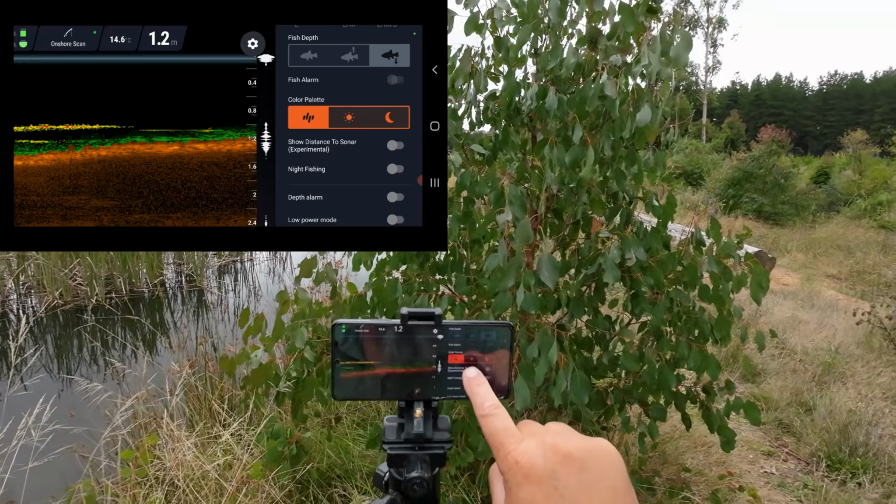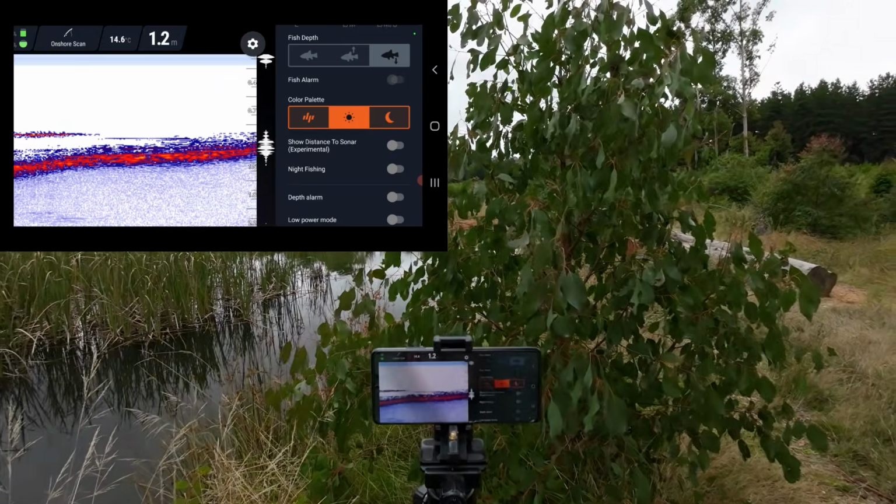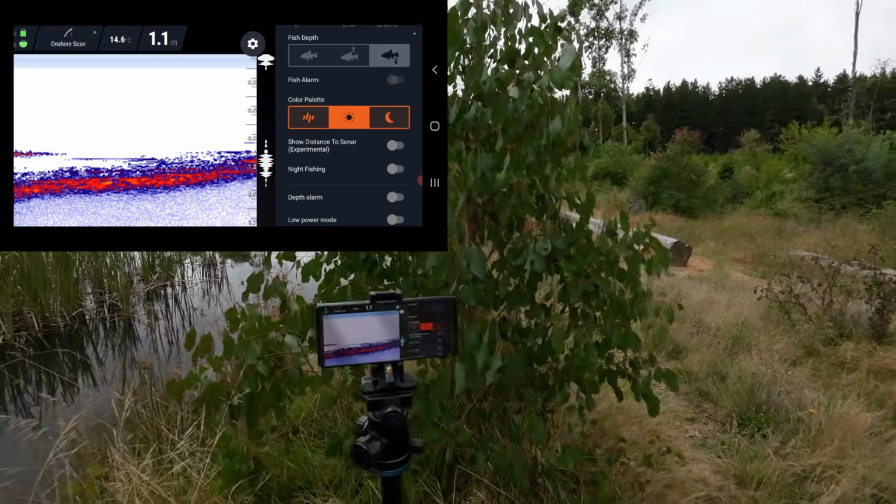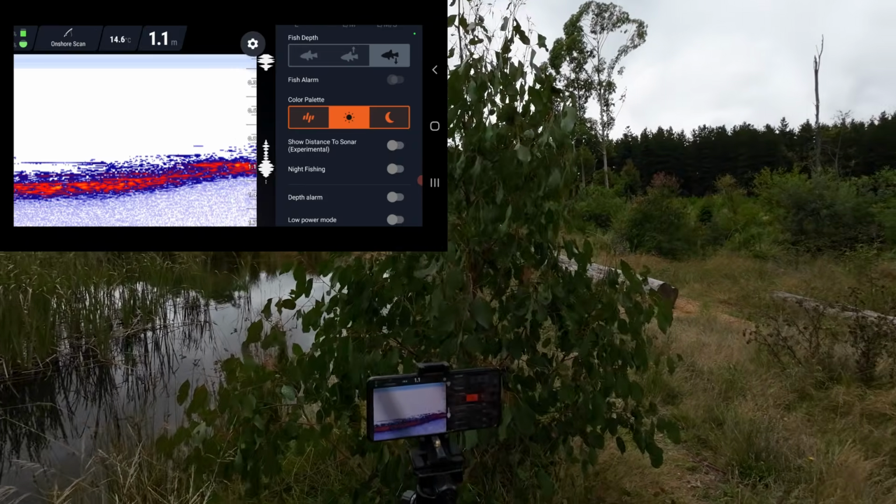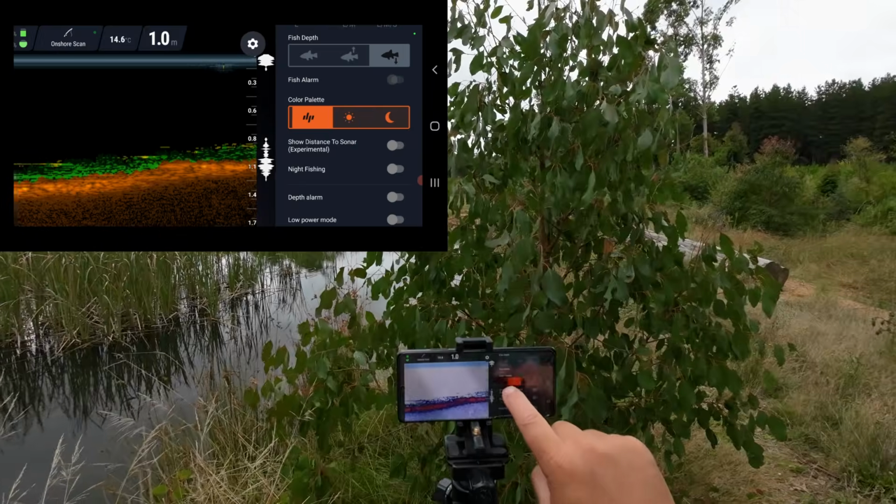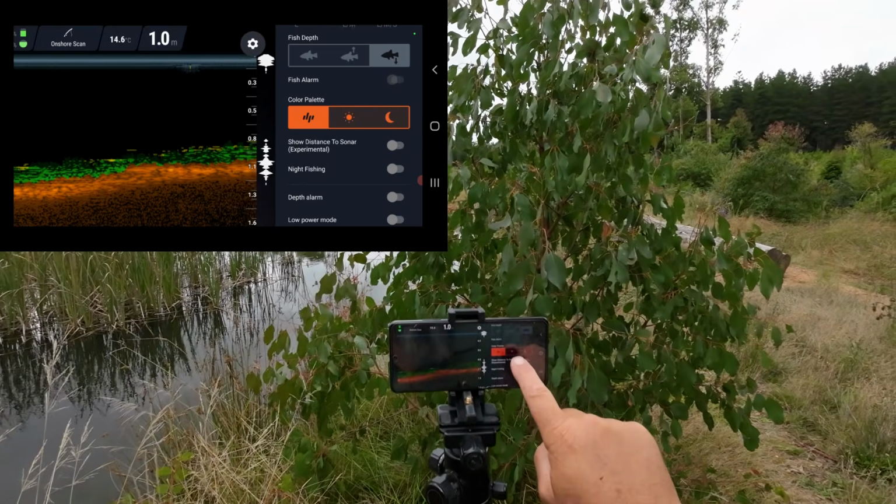The middle one is for bright sunny days, and that makes the screen go white. You see that? That makes it easier to see in bright light. Just think when you look into a shop window during the day, if the shop is really dark inside and you're out in a bright sunny day, all you see is a reflection. When you're using a dark screen like that, quite often I can see my reflection in my phone really well.